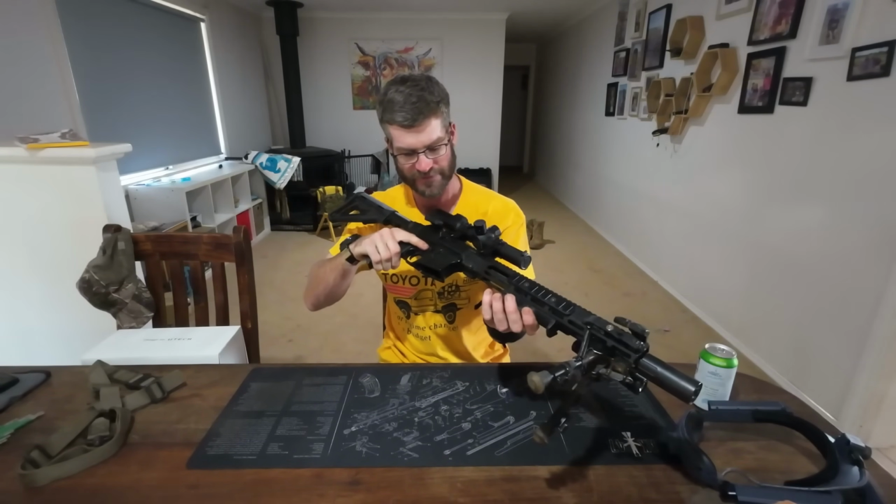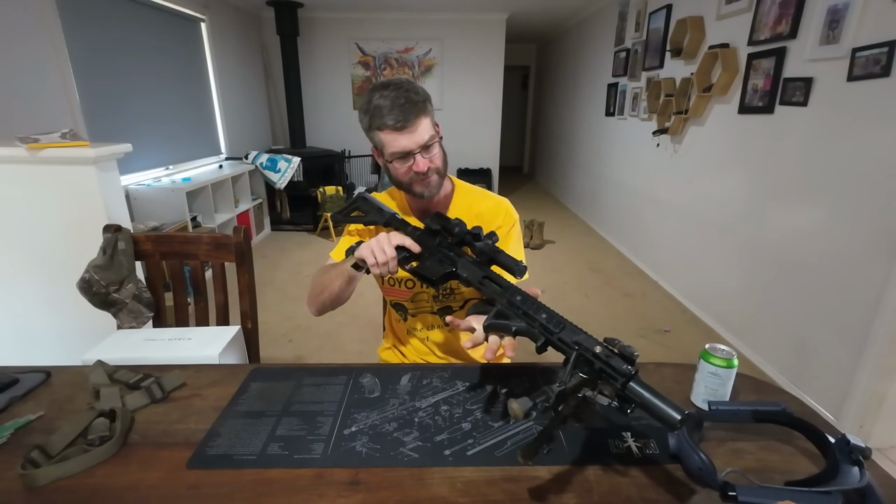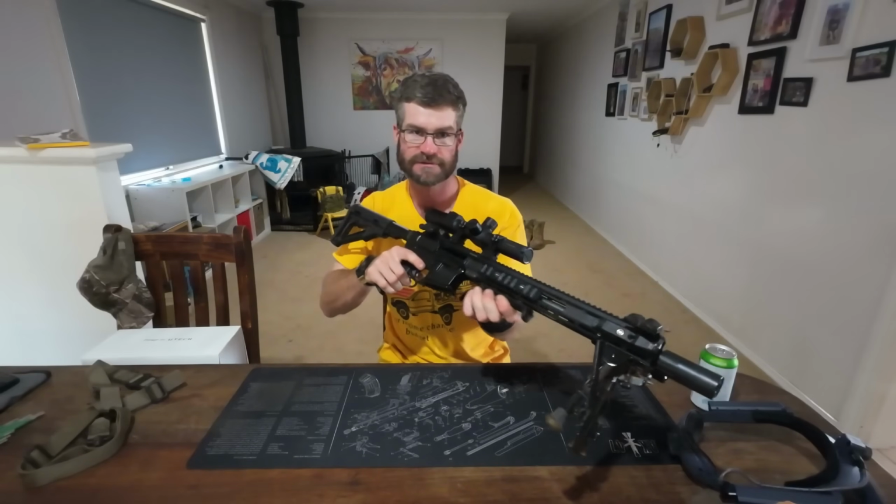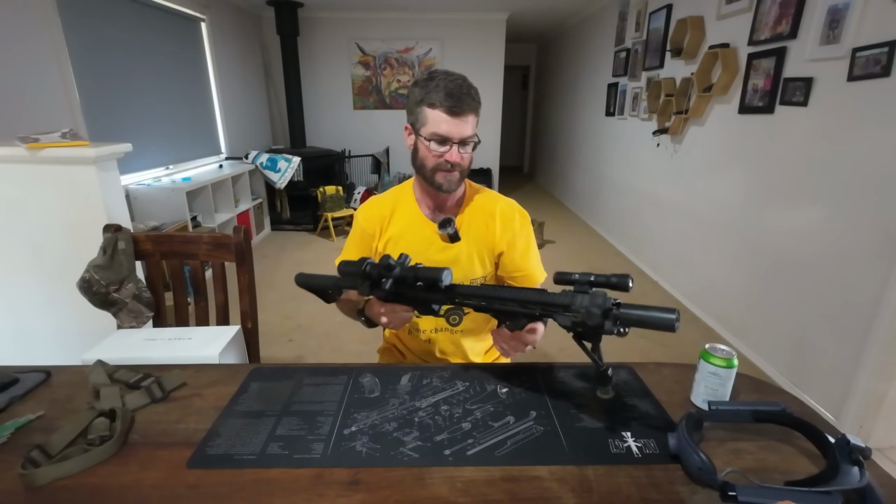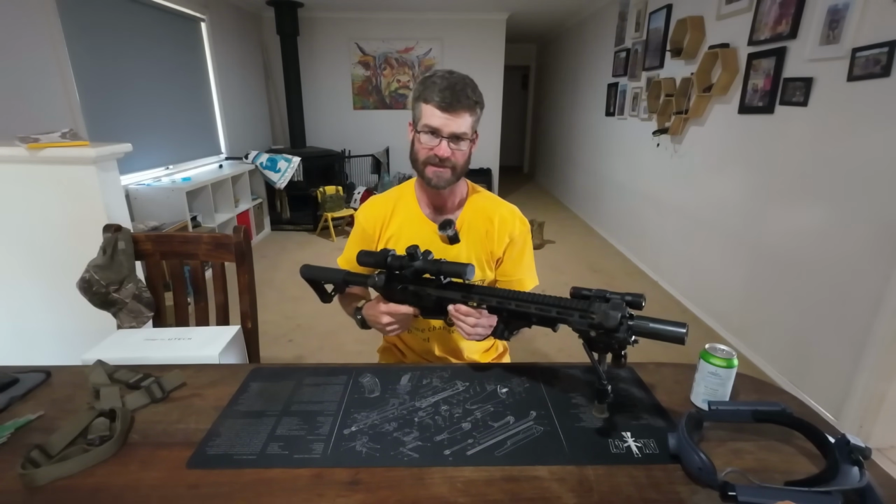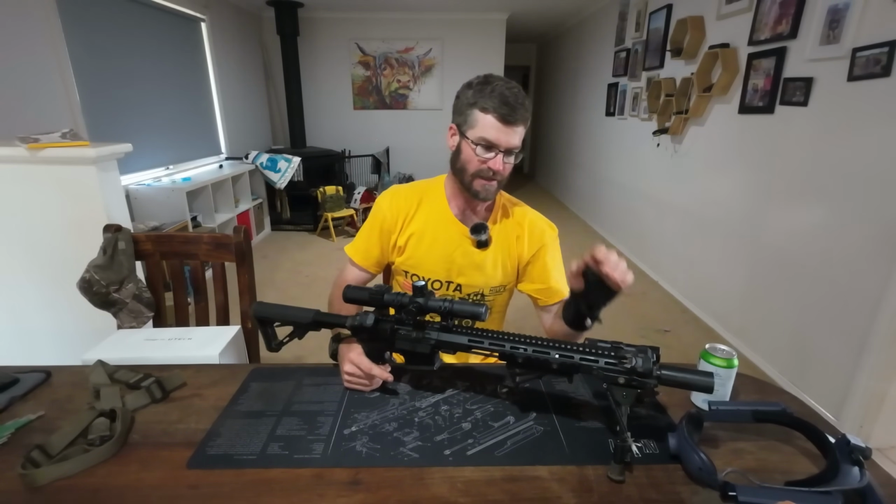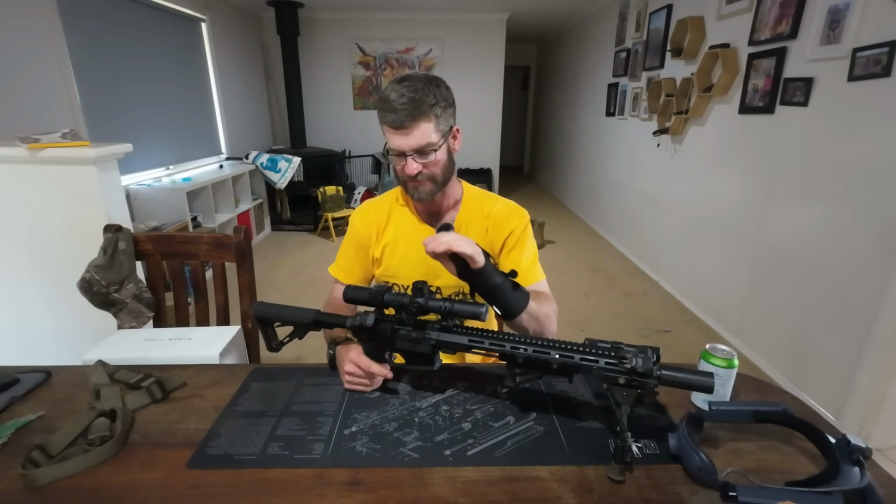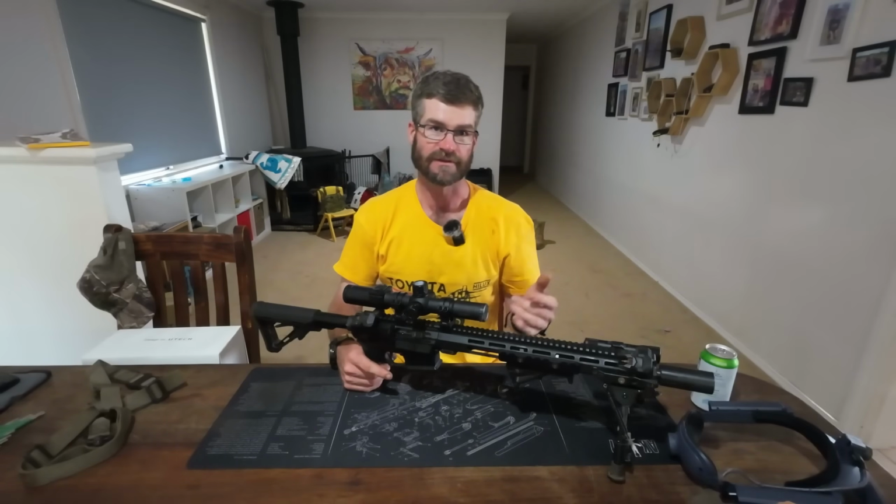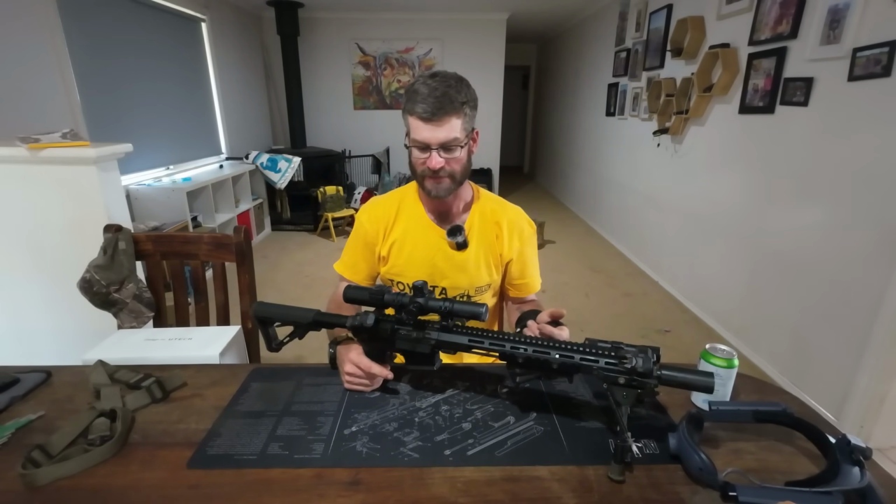This rifle is set up with a pump action. We have to do things manually here because in Western Australia, the only people who are allowed semi-automatics are the government and pistol shooters. And what I've got on here is the PARD Night Stalker Mini, which is a cool little optic. I've been using a lot of PARD optics and they are affordable, high quality, and quite versatile.